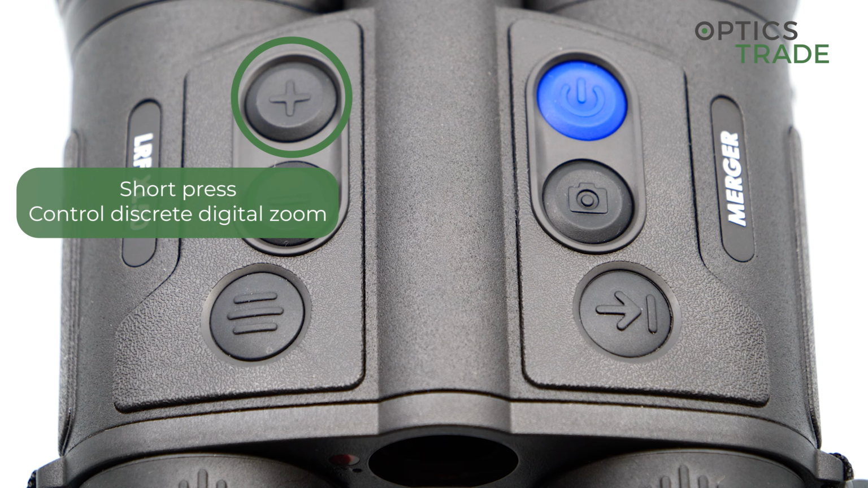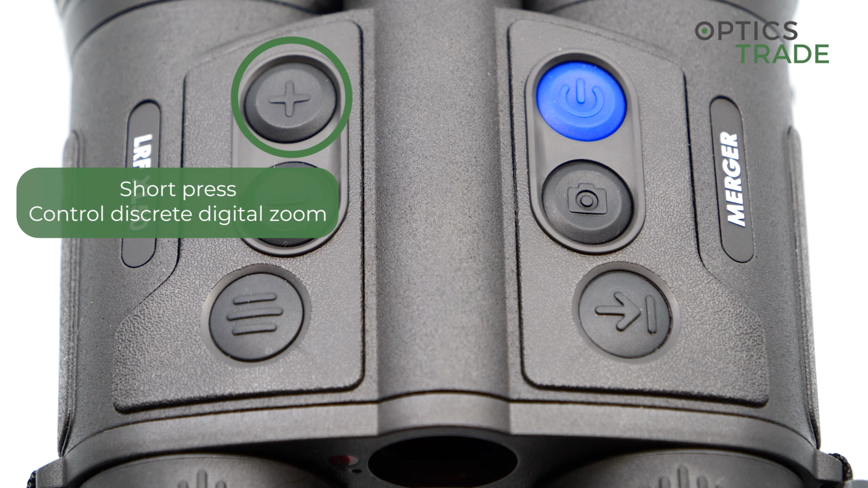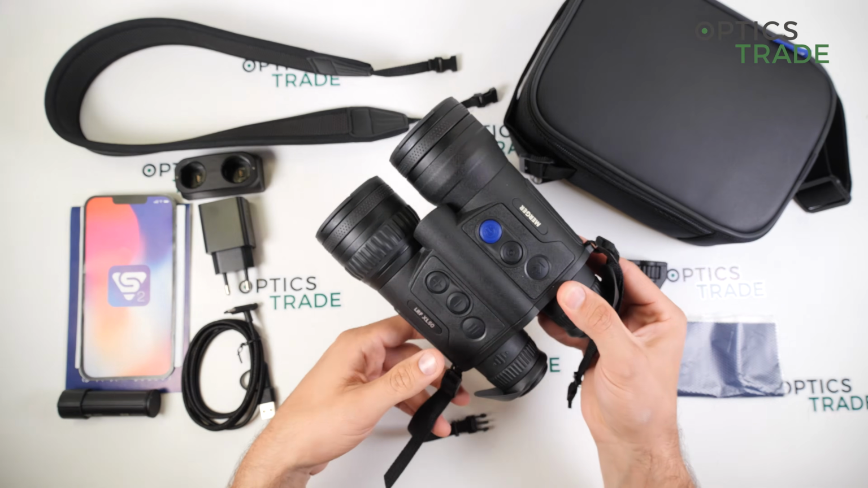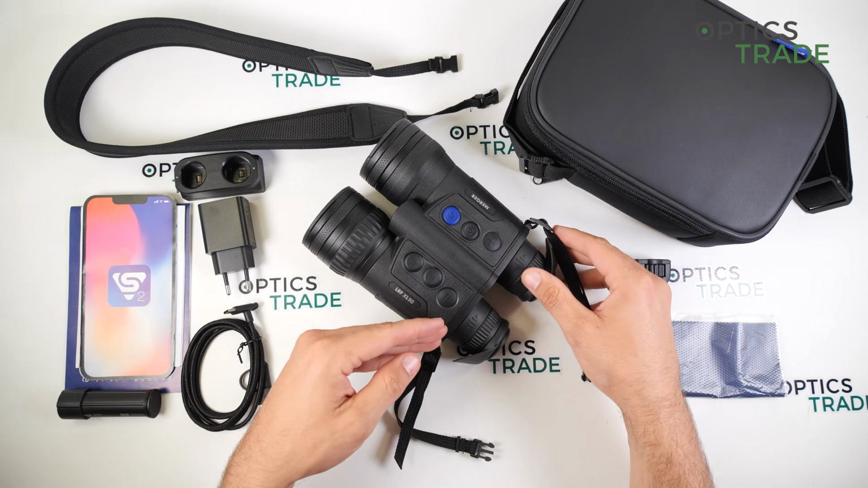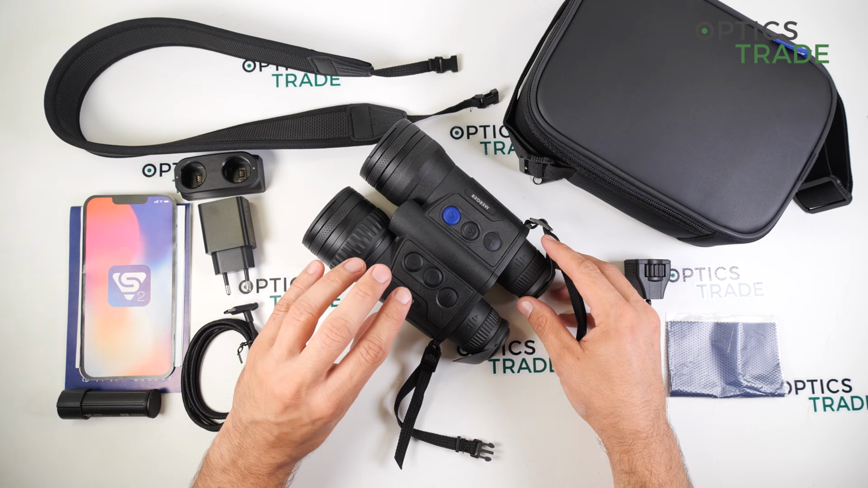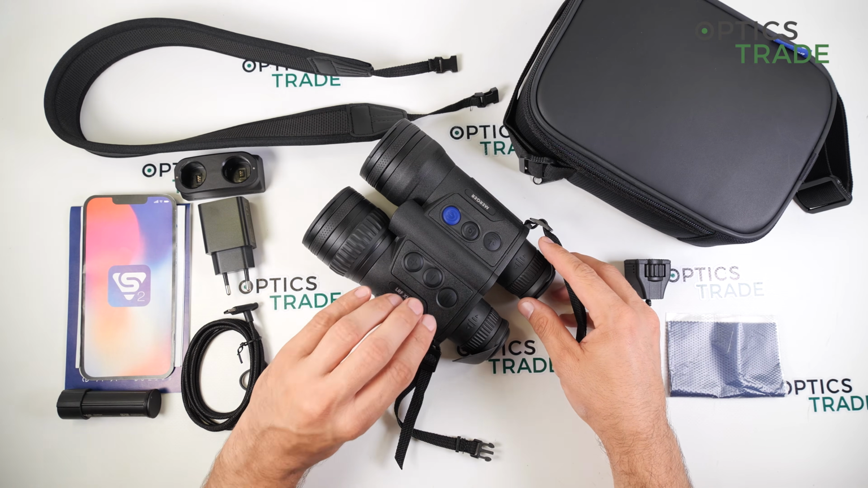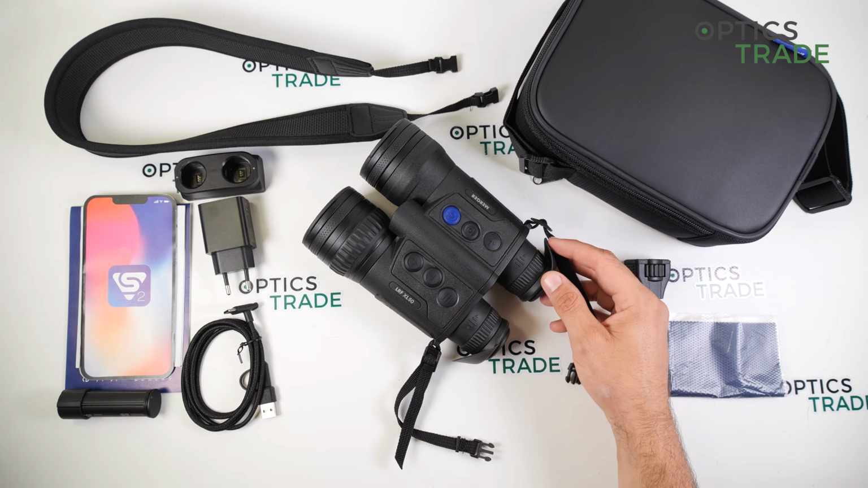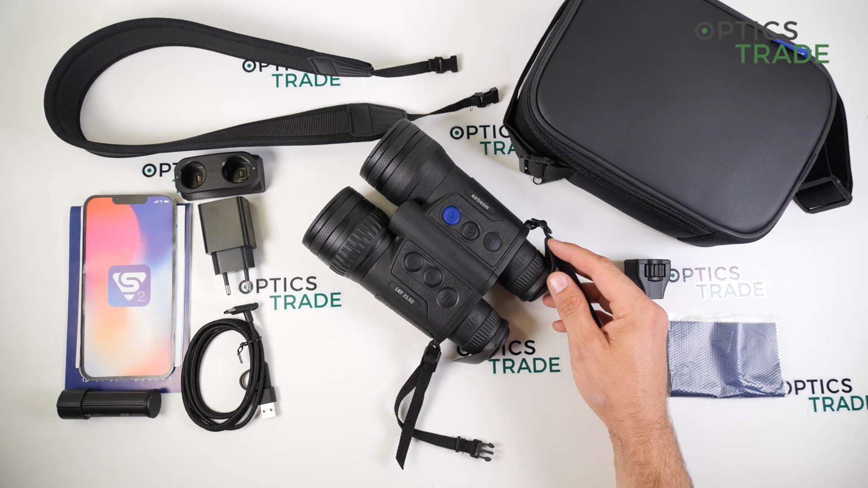But because of the new sensor type, you have really a lot of pixels. So I think this is also the strongest point of this device, that you can actually use all of the magnification and you still have really great and detail-rich pictures.